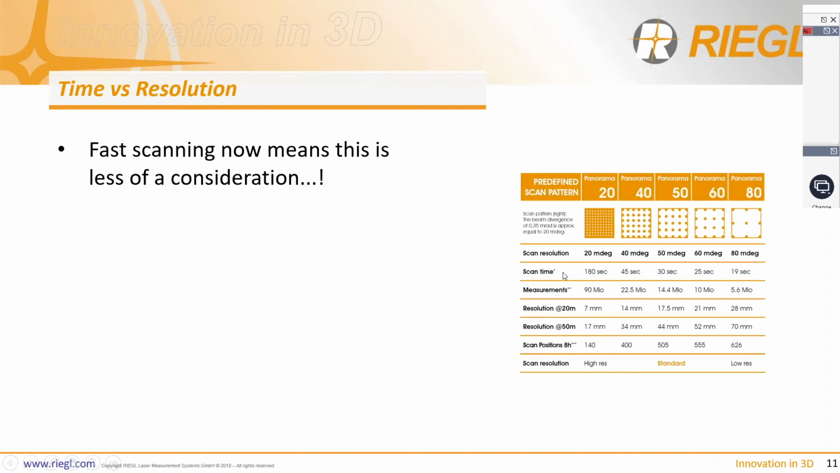So if we look at this slide here, can we produce a scan in 30 seconds? Yes, we can. If you're looking at the graphic on the right-hand side, this is the panorama 50 setting, 50 milligrees, 30 seconds, and that will also include the imagery. So yes, it's perfectly capable. 500 plus scan positions in your 8 hours. In terms of battery life, that's pretty much the same again.